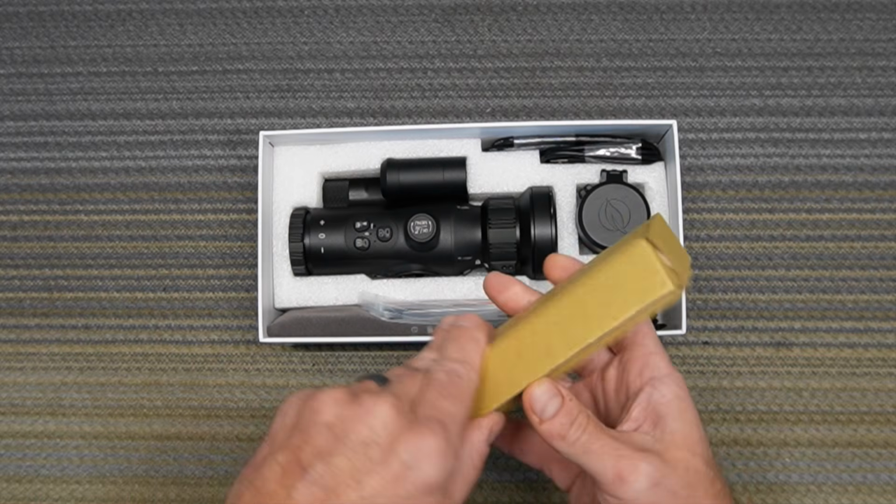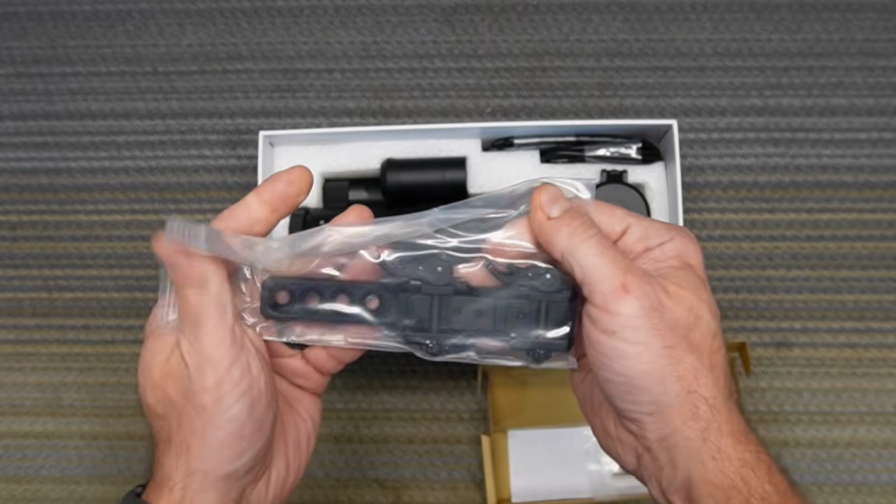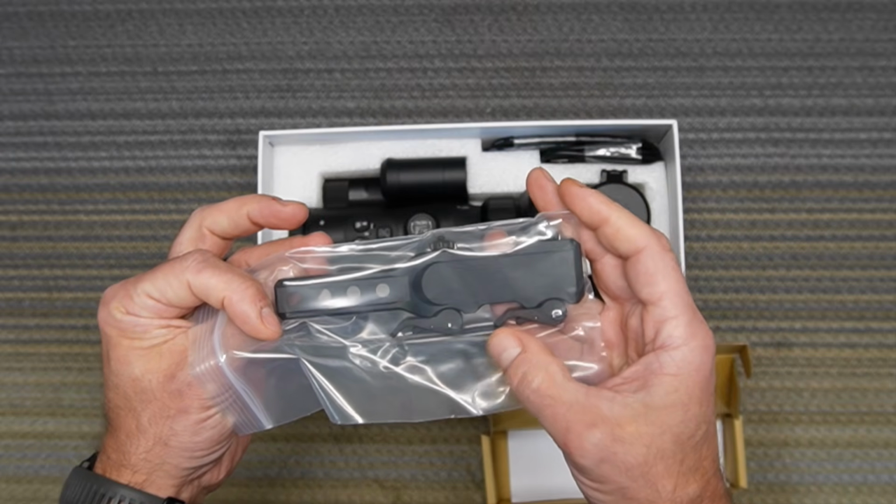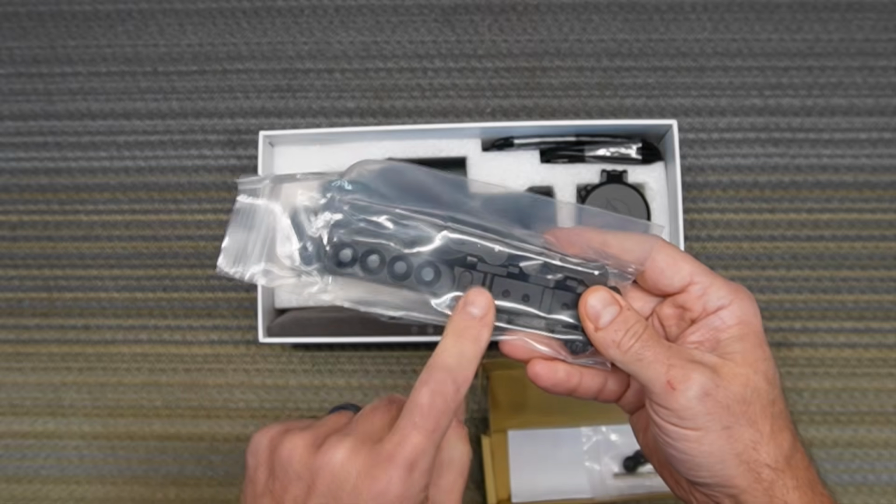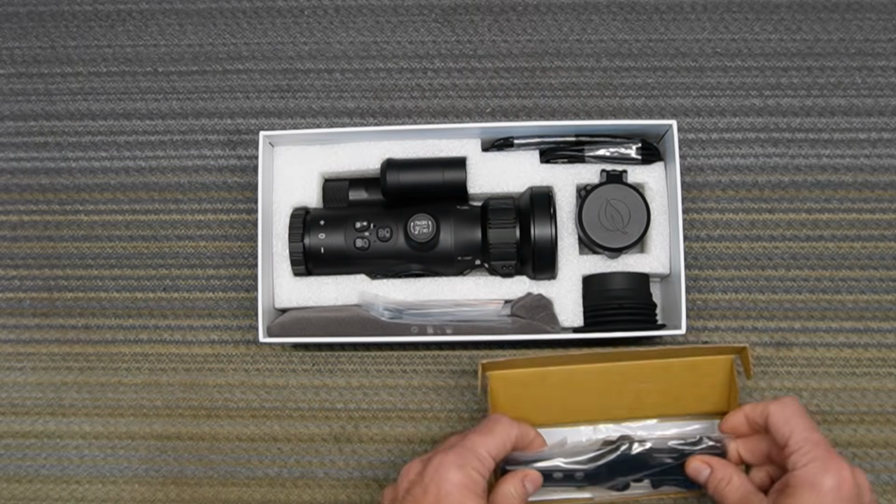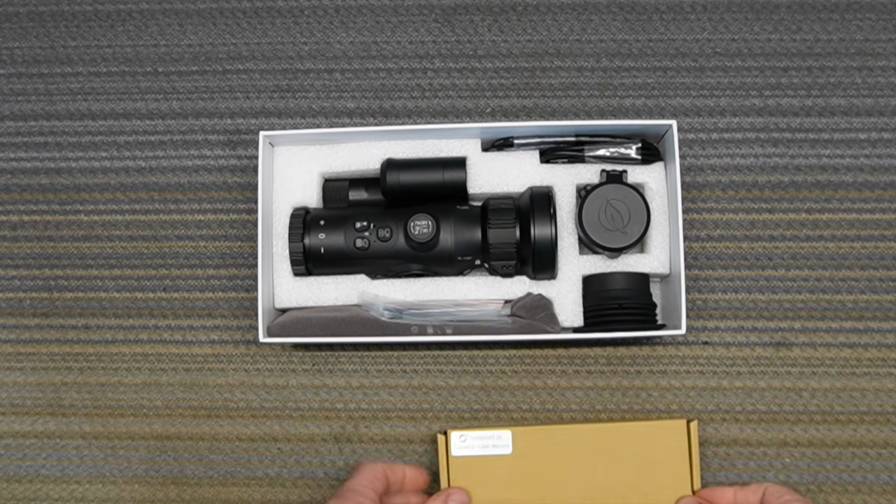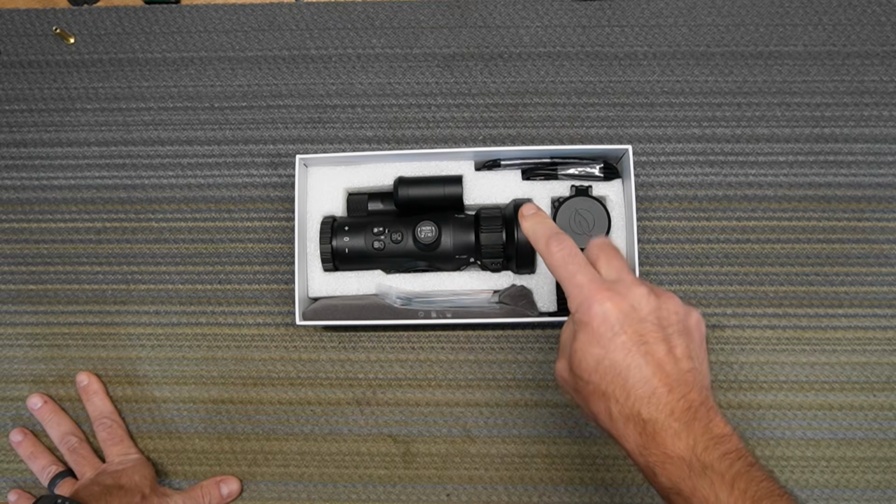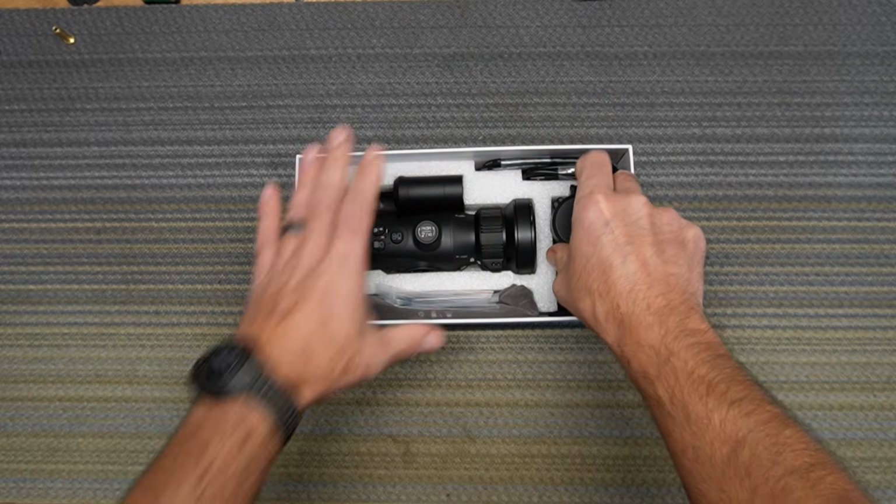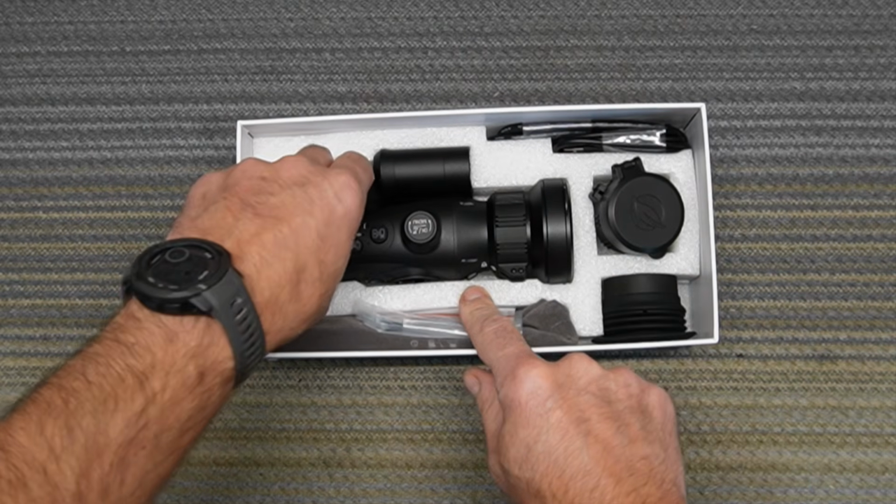You get the scope. You also get a rifle mount that mounts on your gun with a quick release. Excellent quality. I've seen a lot of guns and I've seen a lot of mounts. This one is very good. This scope comes with 2 lenses, the 35mm, the smaller one, and it also comes with a 50mm installed.